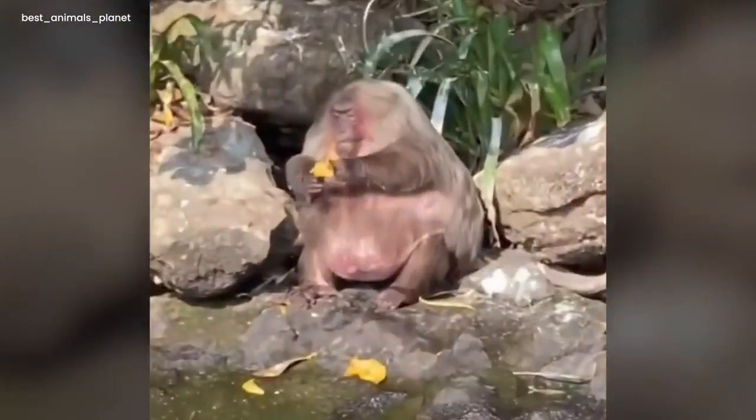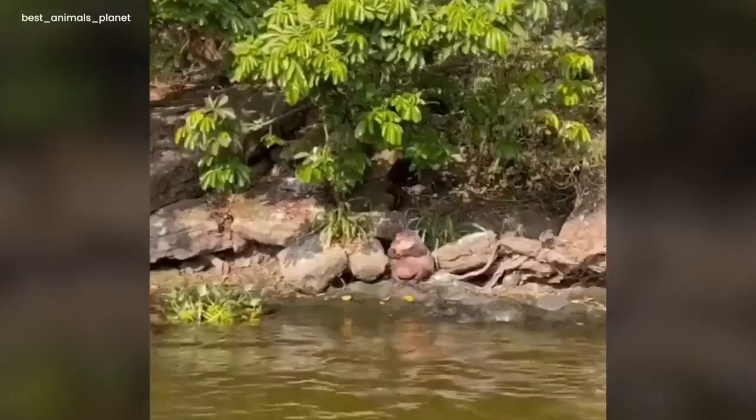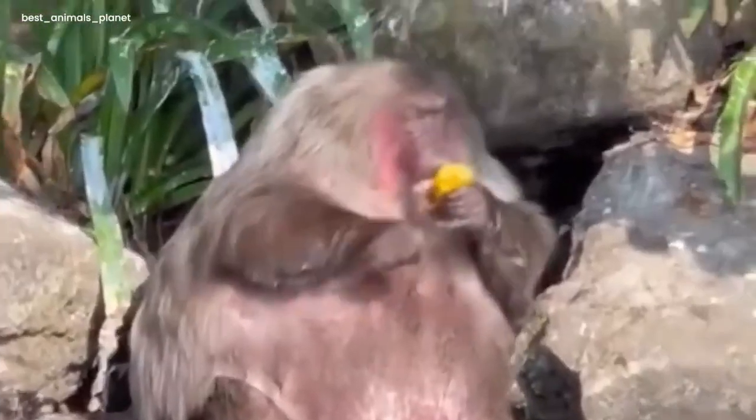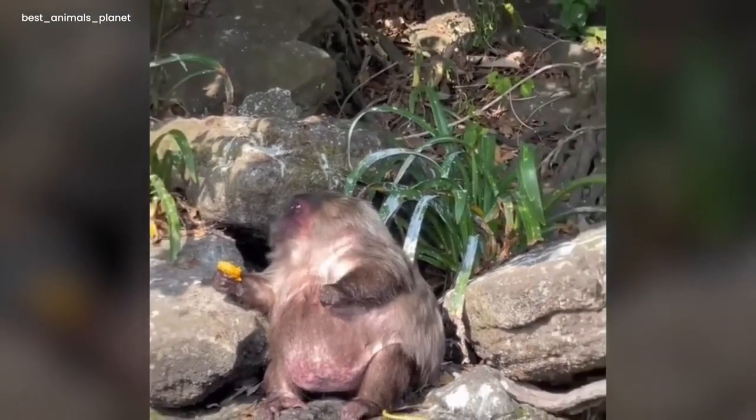Monkey Feast. A cheeky young monkey lounges on a rock by the beautiful stream, enjoying and feasting on ripe mangoes. The monkey is twice the size of the normal monkey of its kind, and still doesn't seem to want to diet.